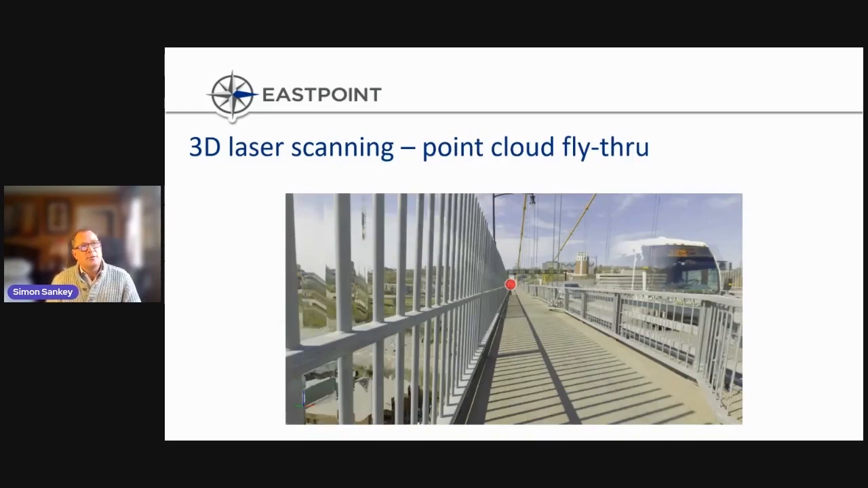This is a fly-through of the point cloud, and it'll give a clearer picture of the point cloud as a whole. The red dot there in the middle of the image is an indication of a scan station.